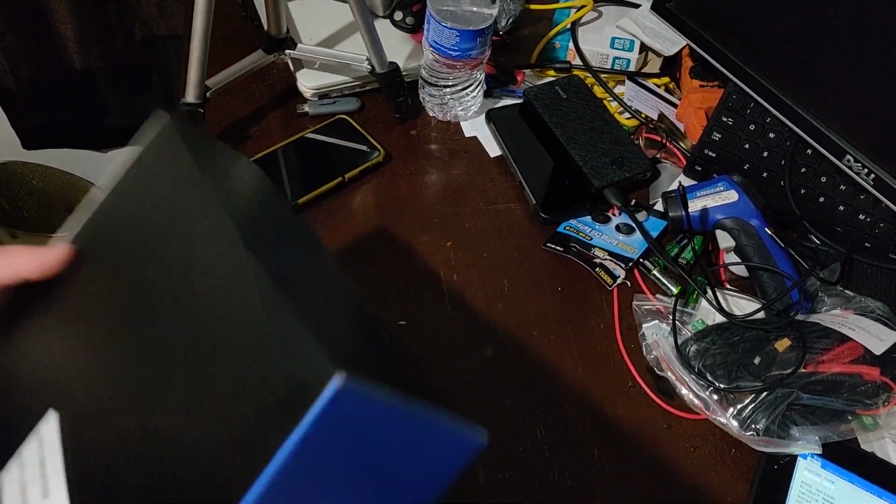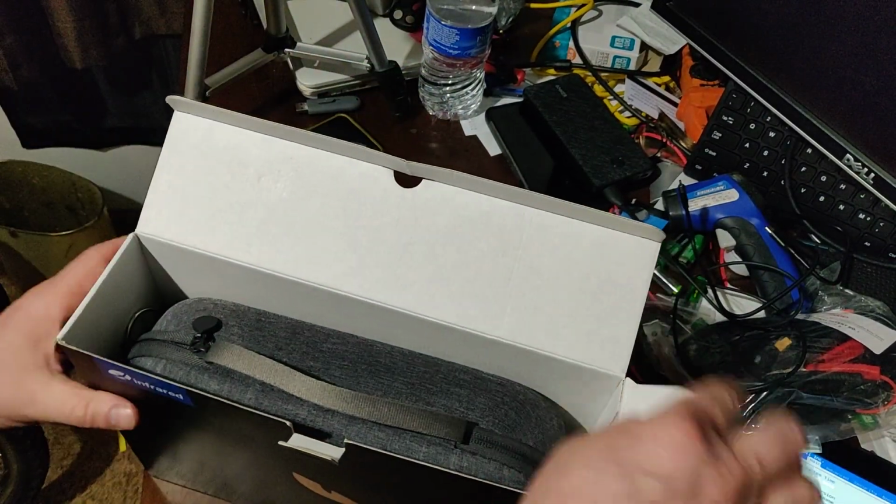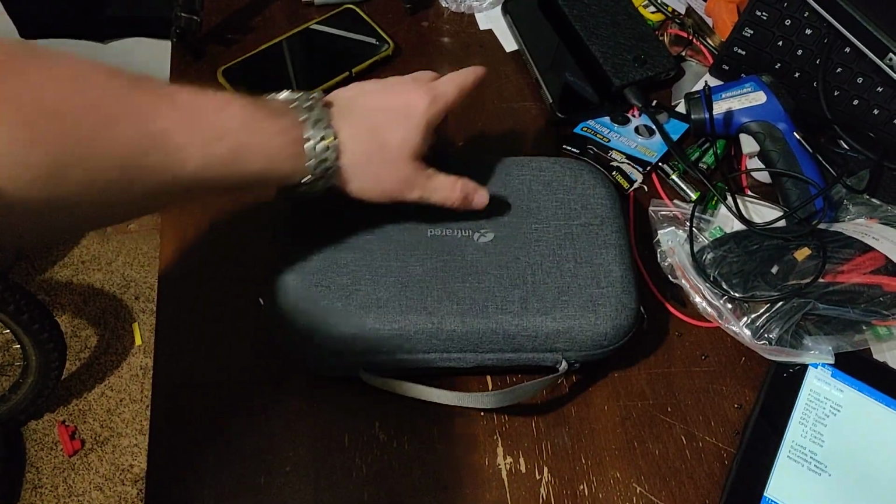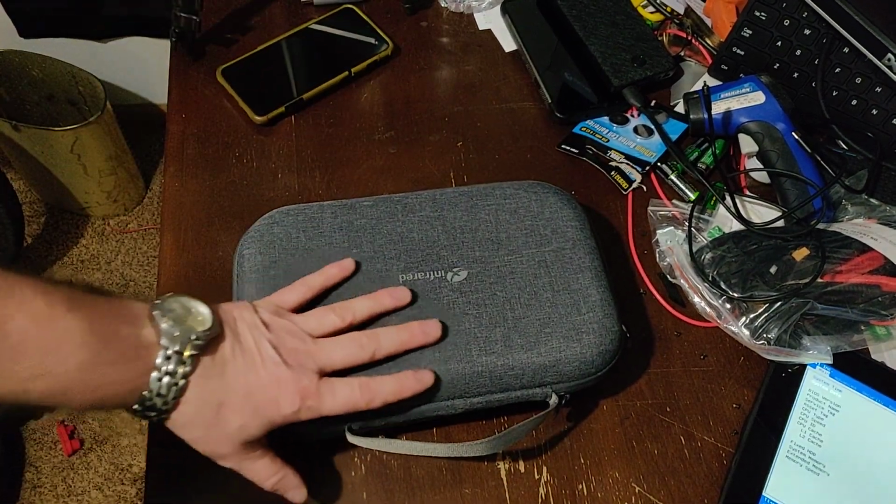So I'm just going to show the back of the box real quick, because here they're saying infrared. Here they're saying infrared, whatever. I did not expect this nice carrying case. A lot of the YouTube videos I had seen did not include this. I've got 5,000 projects always going on, and this is just one of them. We're just going to jam it on through.